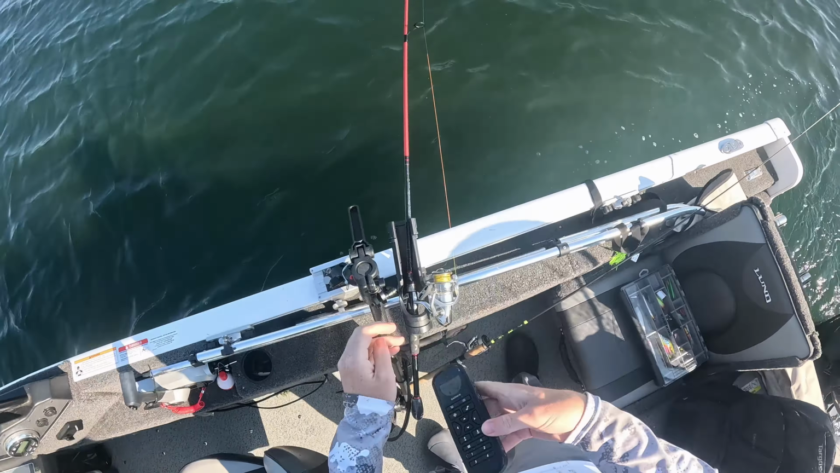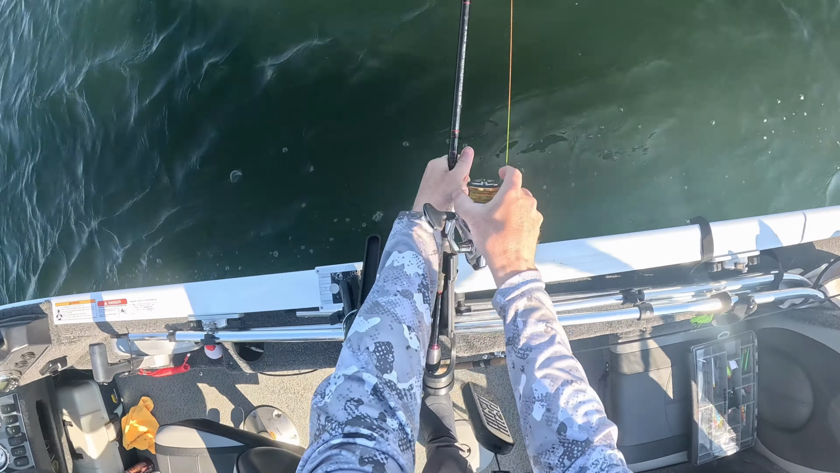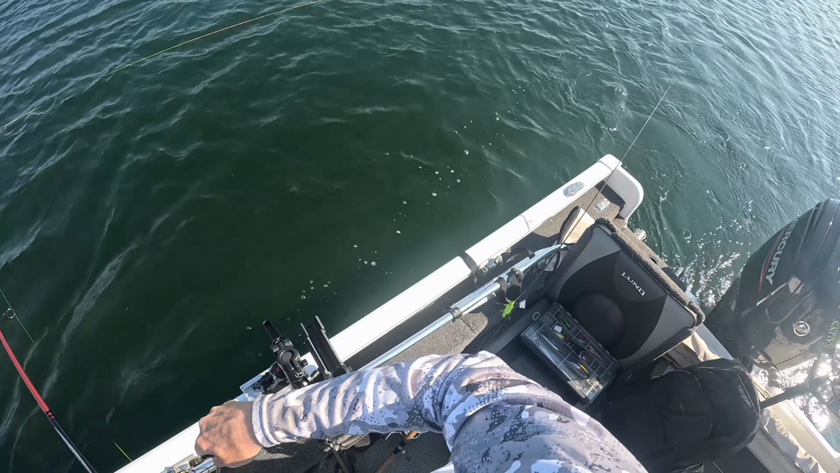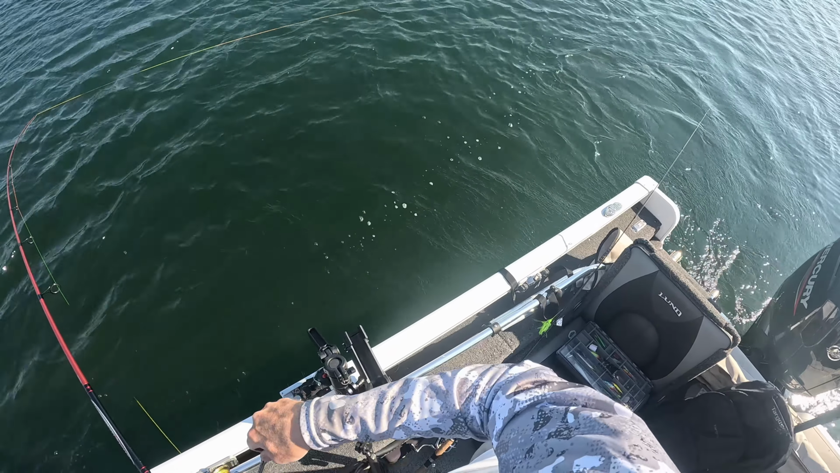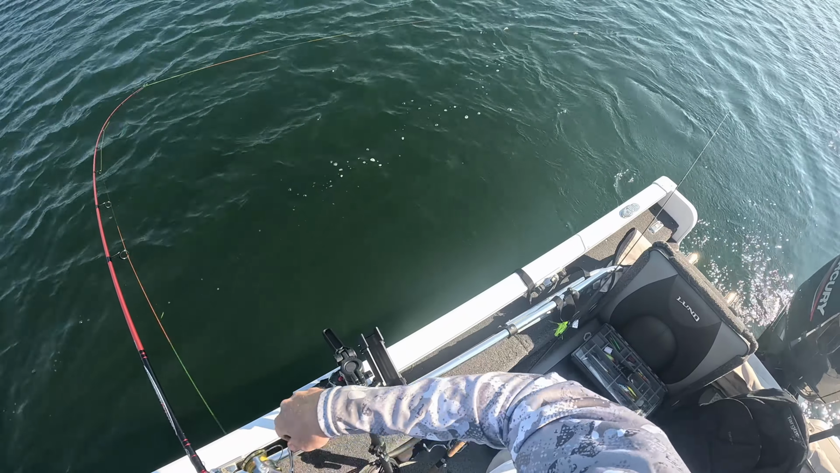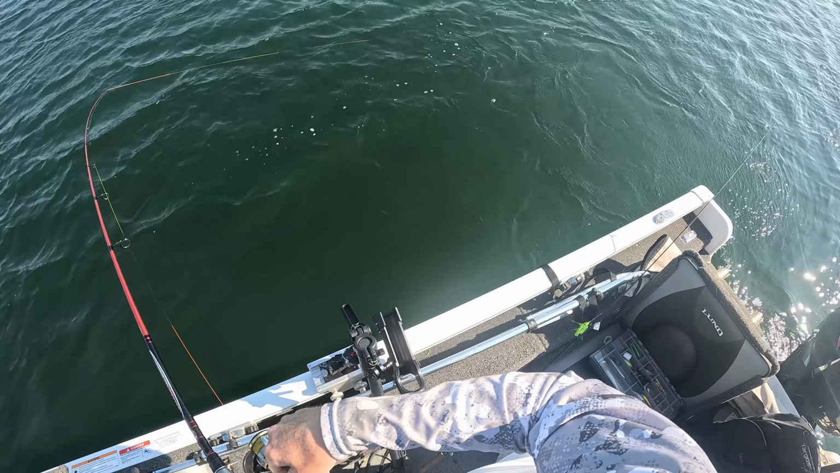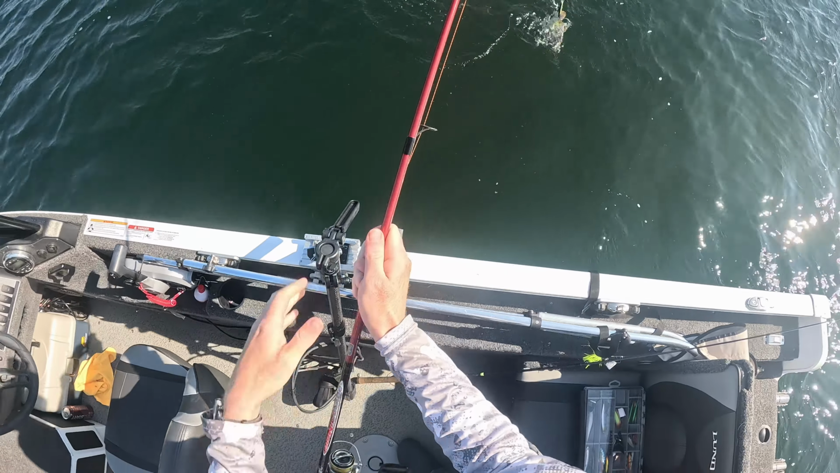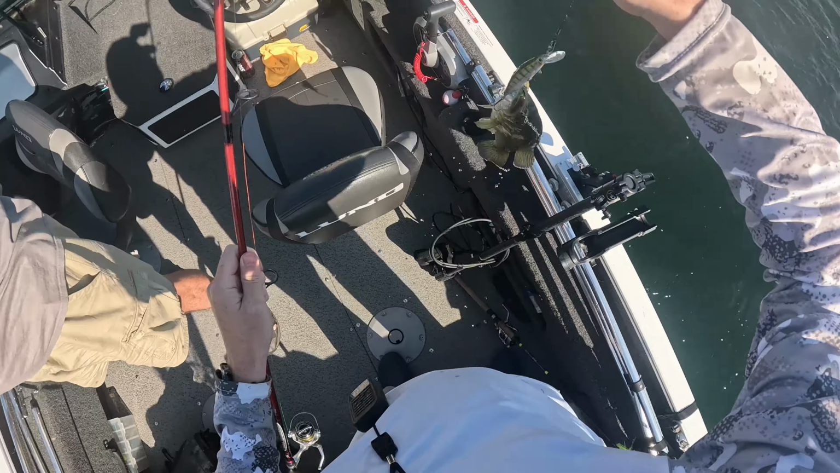That's a fish. That's a fish, dude. That's a fish. Get it out of there. Staying down, so it might be a fish. I don't feel any head shakes, but it's a little bass. You want to net it? No. No, okay. Oh, shit.